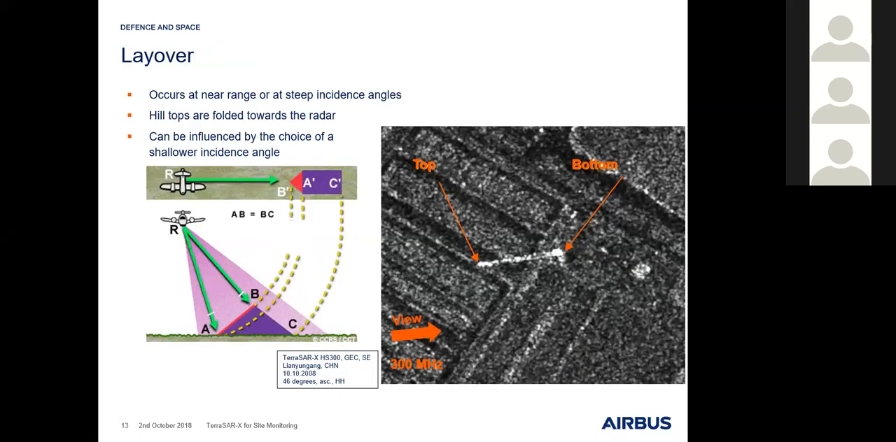I already mentioned the effect layover. This is the opposite of the radar shadow. Opposite means we do not have a no return area. We do have some returns. That's the reason why this layover always shows up. And the next opposite point is that it always shows up in the exact opposite direction of the radar shadow. So the radar shadow is behind the object, and the layover is in front of the object. Nice example we can see here.